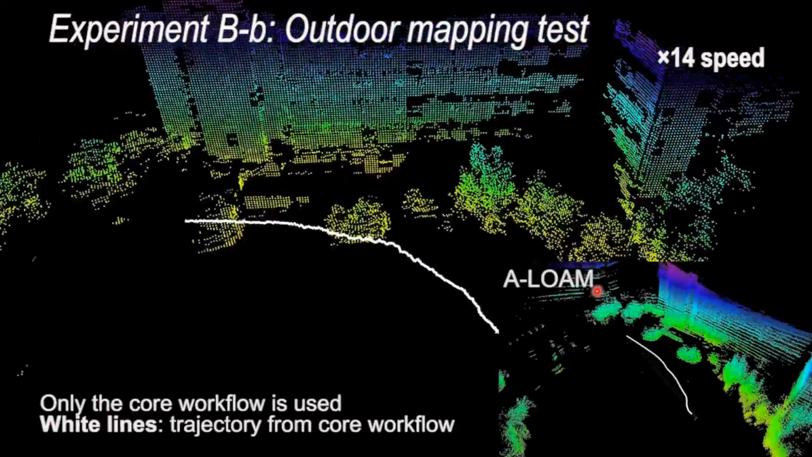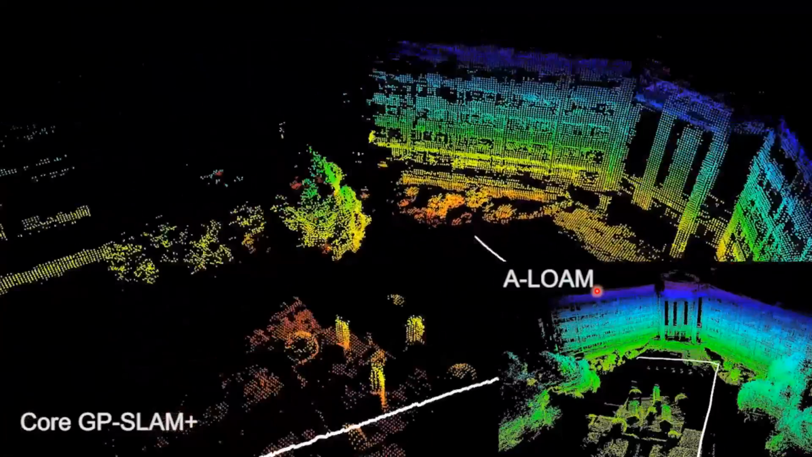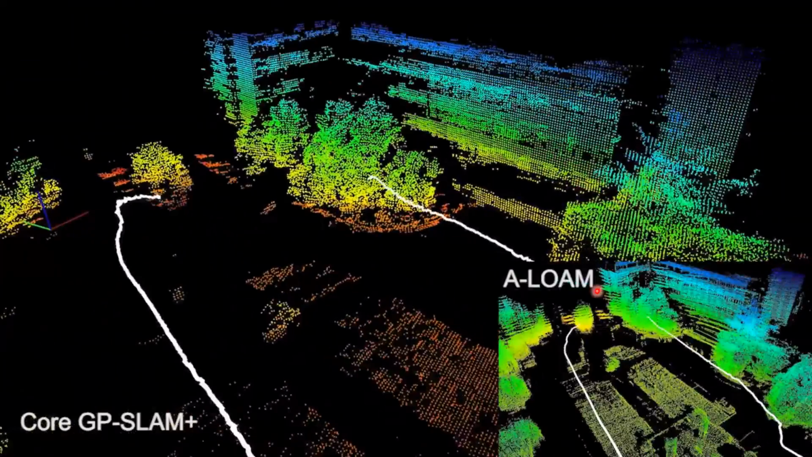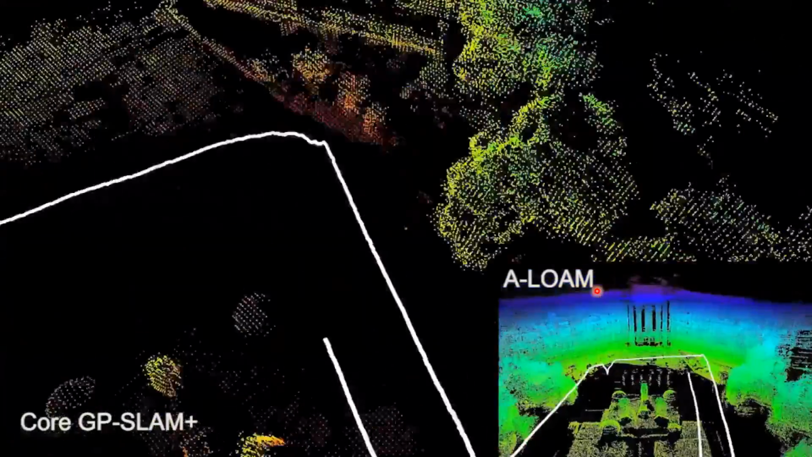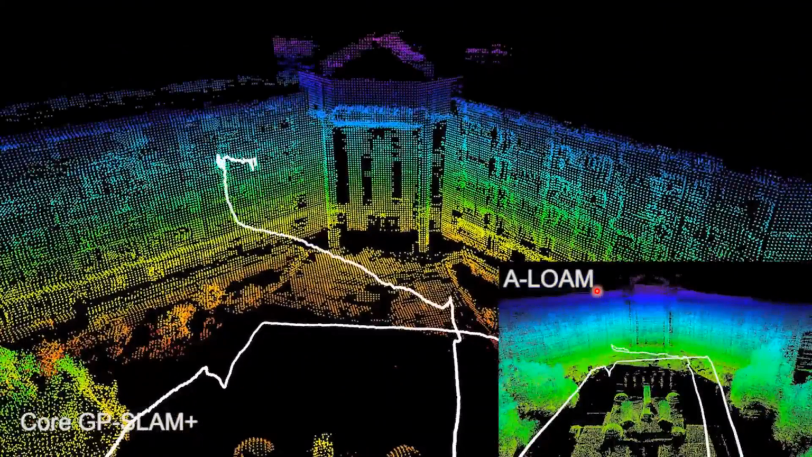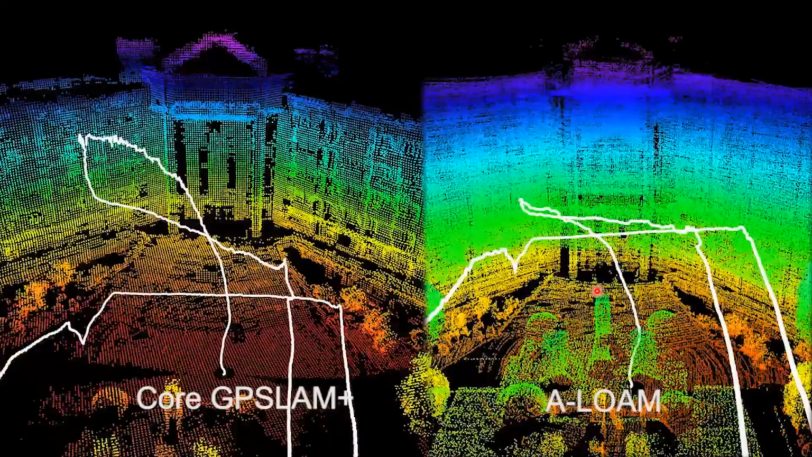Then we test the quality of mapping results in an outdoor test with an MAV. As shown in this video, the map shows rich details. At the end of this test, there is a degenerate scene for LiDAR SLAM as the MAV moves up and down in front of a building. Our method also outputs more robust estimation. The reason is that the feature extraction strategy in A-LOAM is prone to lose more valid information than ours.